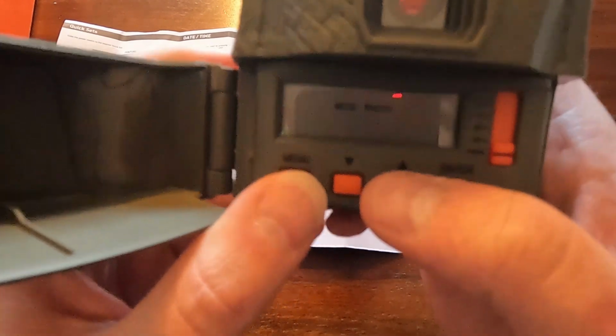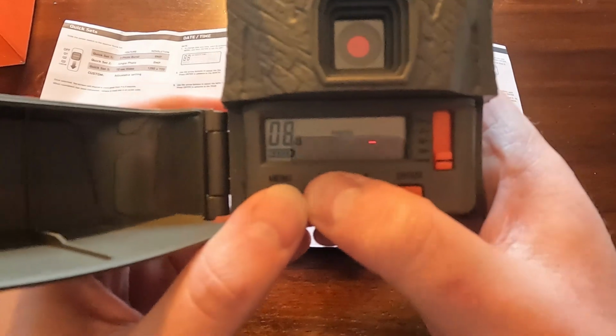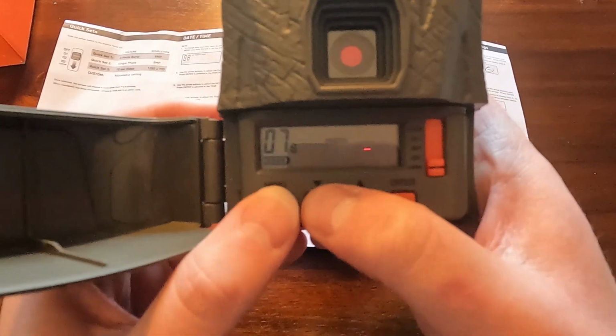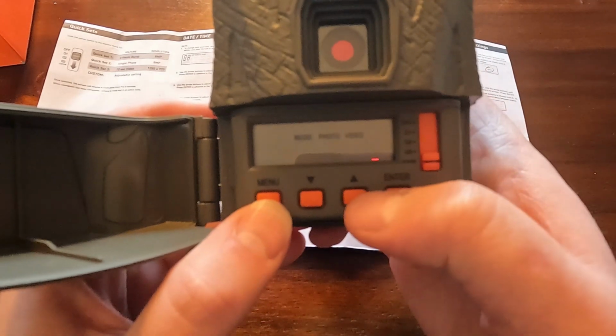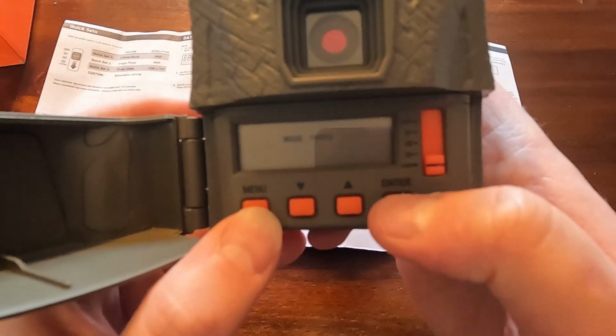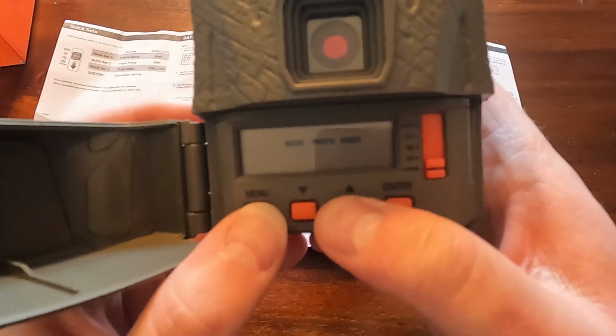If I use menu, I'm able to change it. Oh, went too far. There we go. If I hit enter, I'm able to change it between photo or video. In my case, I'd rather leave it at photo, so we're gonna leave it there.